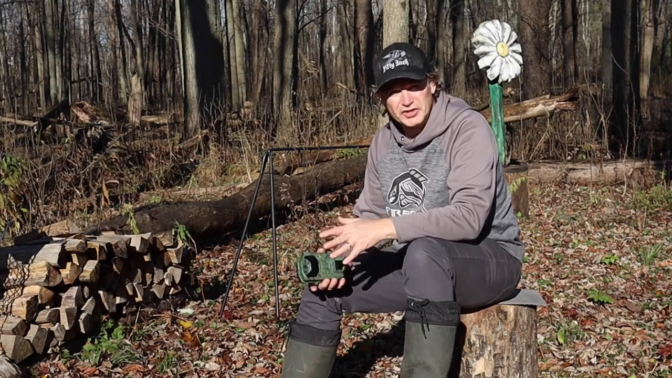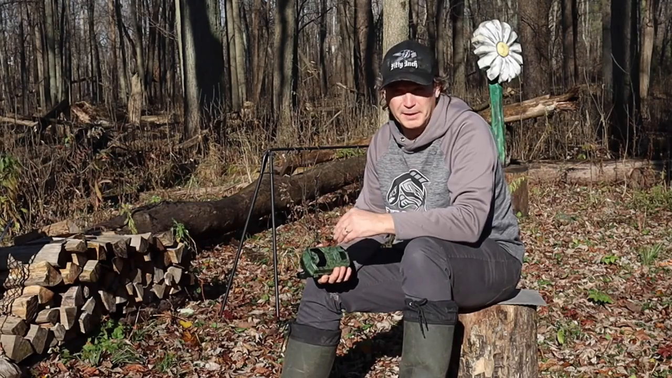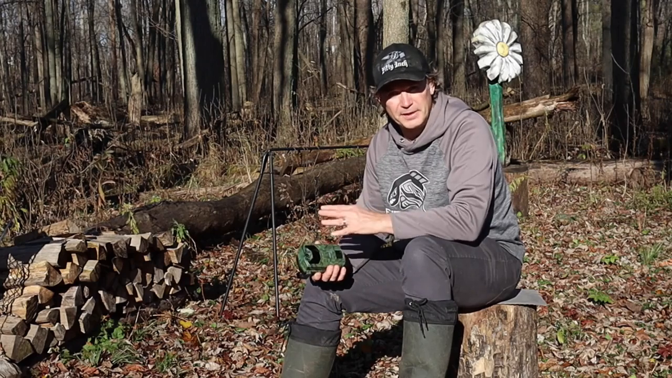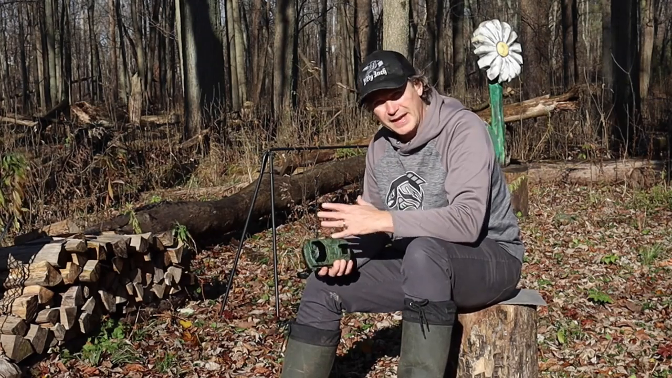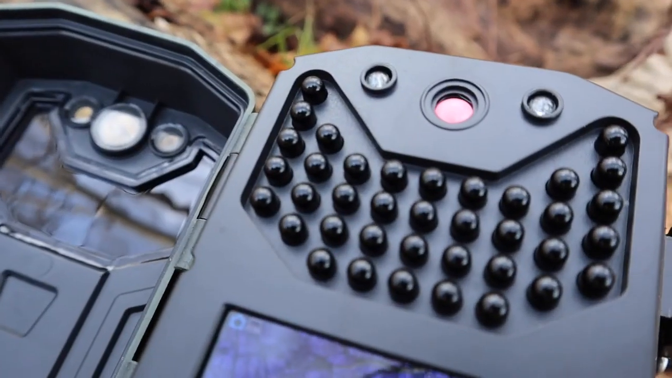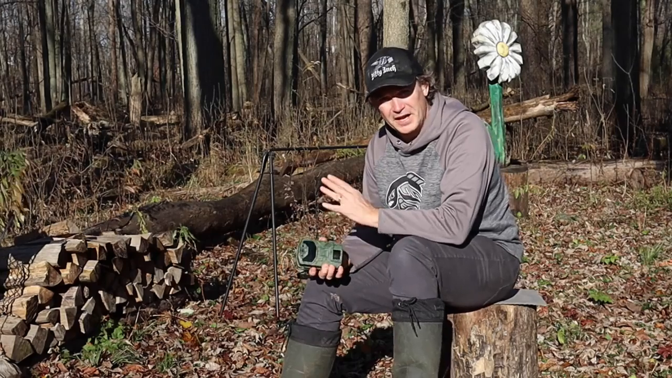So this camera can shoot 1080p HD video as well as up to 20 megapixel photographs, and again, all that's adjustable and you can tweak all that in the menu. It can shoot both daytime and nighttime. It's got no glow LEDs. I think there's 38 no glow LEDs in there, so it won't spook the critters in front of them. But yeah, pretty solid camera. It's got a lot of features.